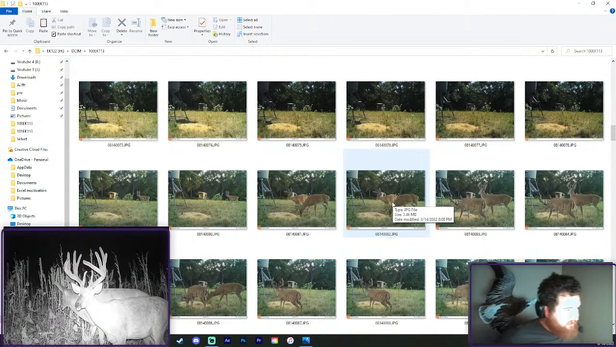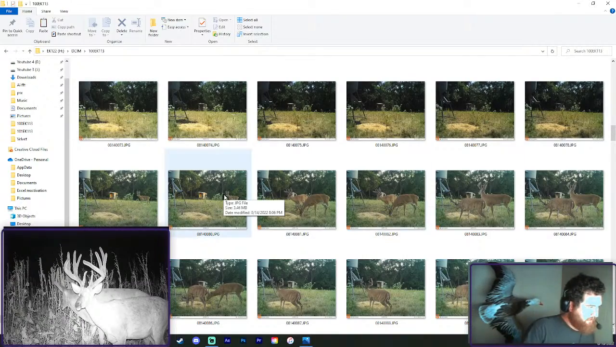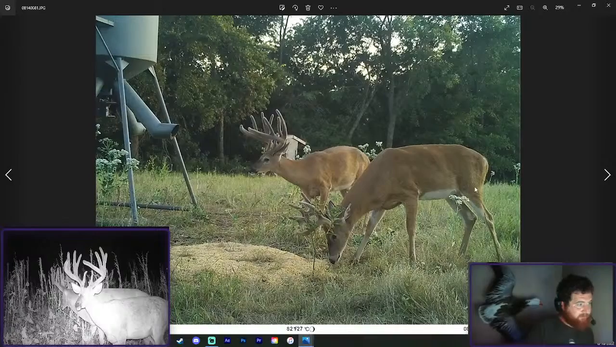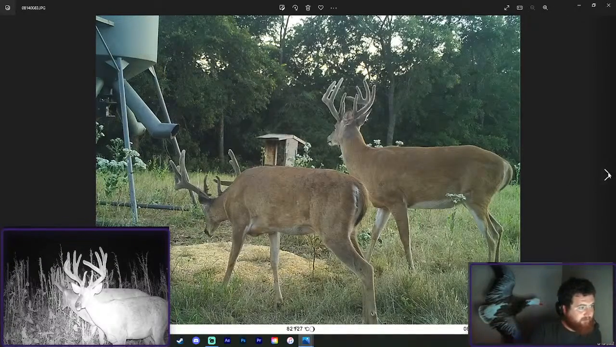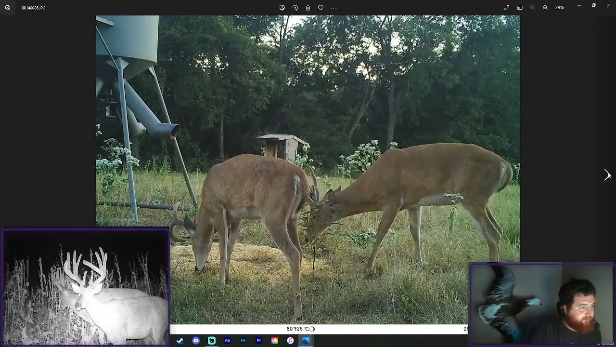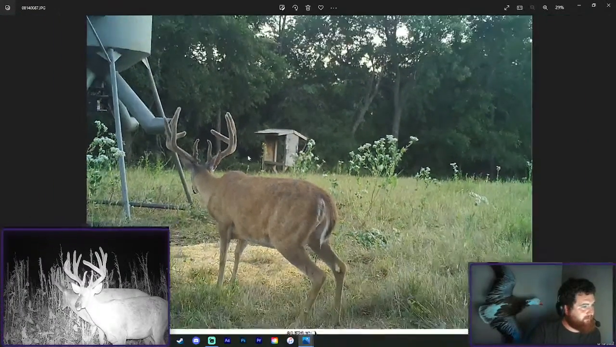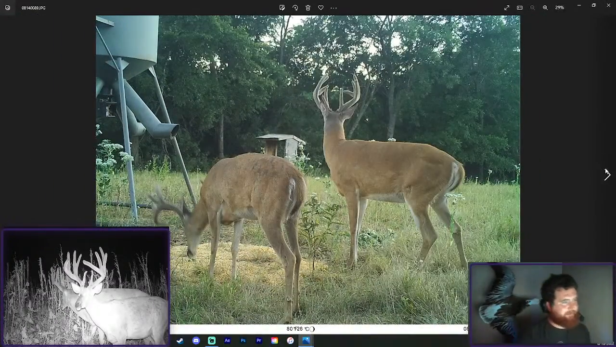But this is the spot where actually the buck that's on the screen, pretty close to that first spot, and here he is right here. So we get to see him again. Awesome deer. Look at that. That's so cool. I don't know for sure if I know that deer.